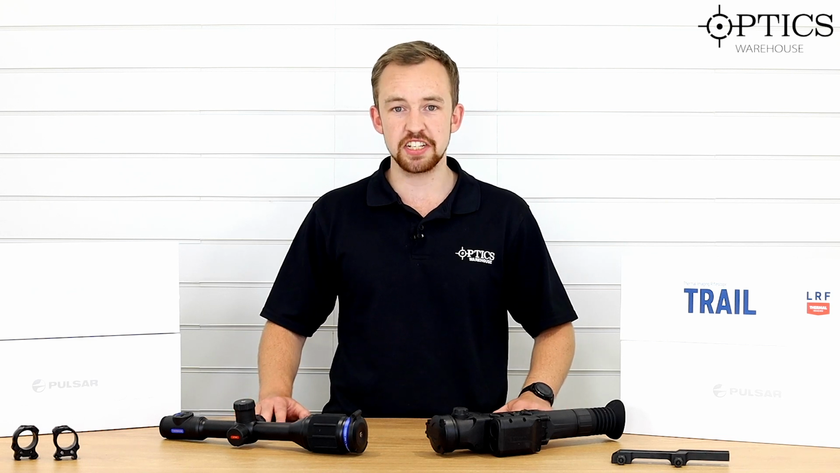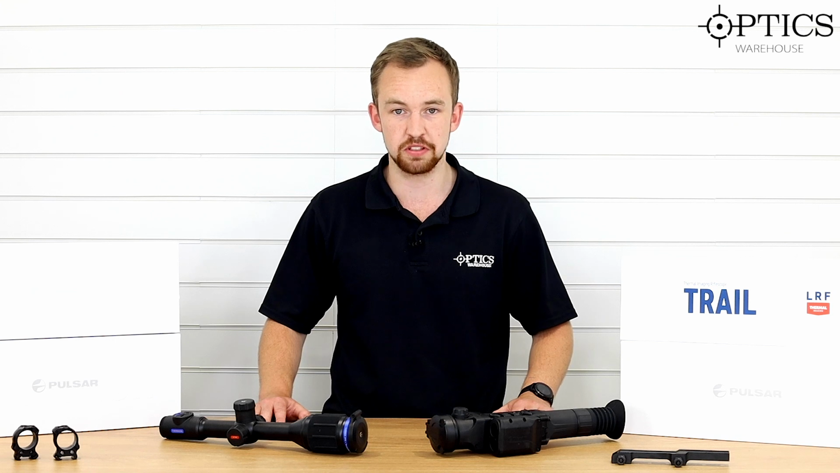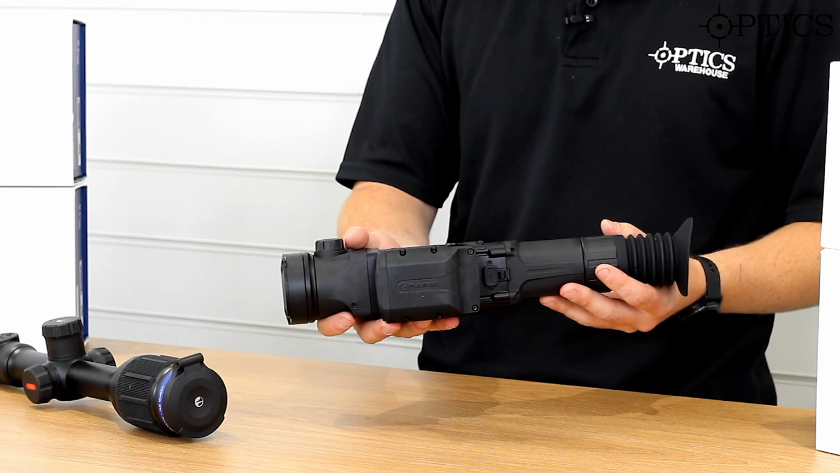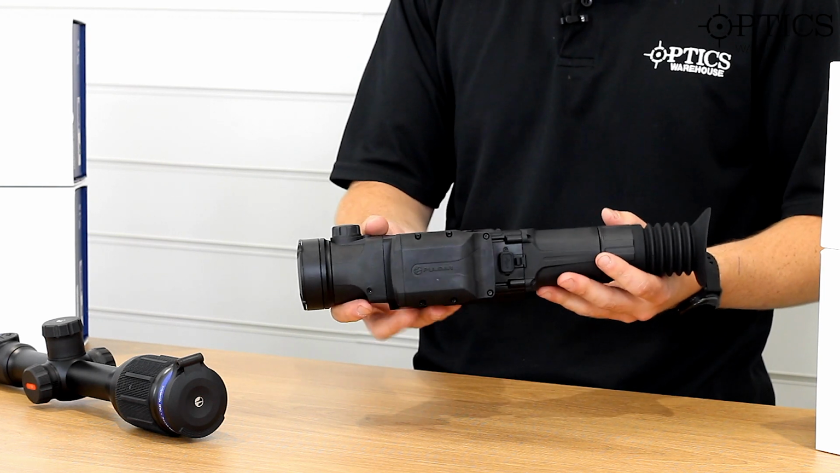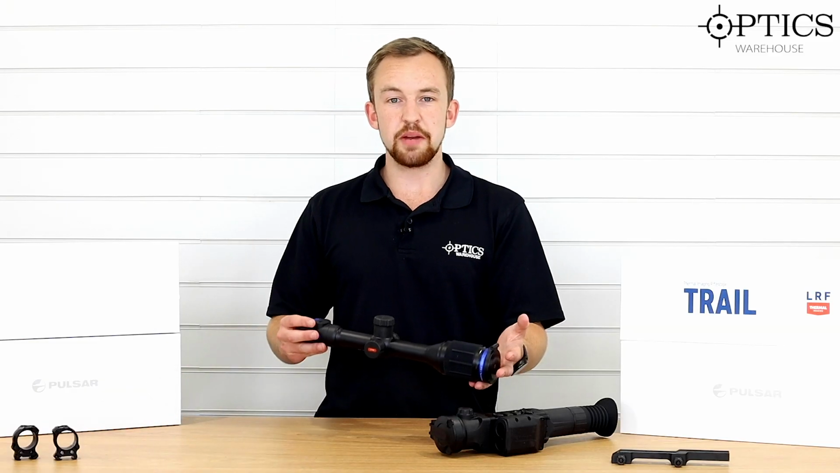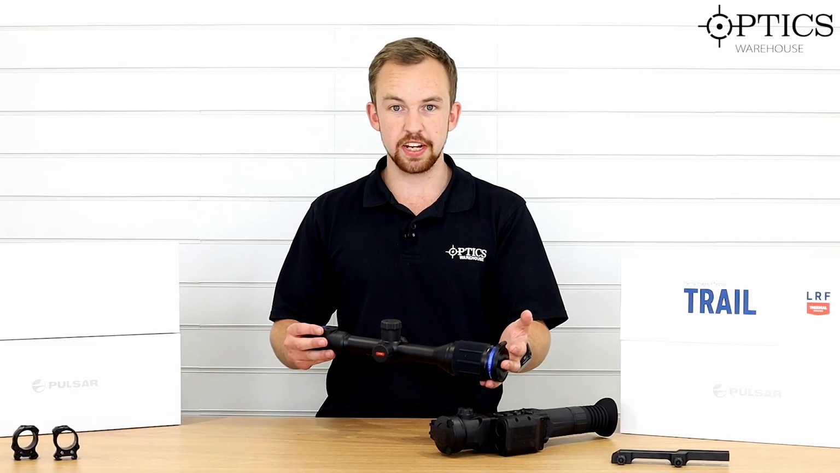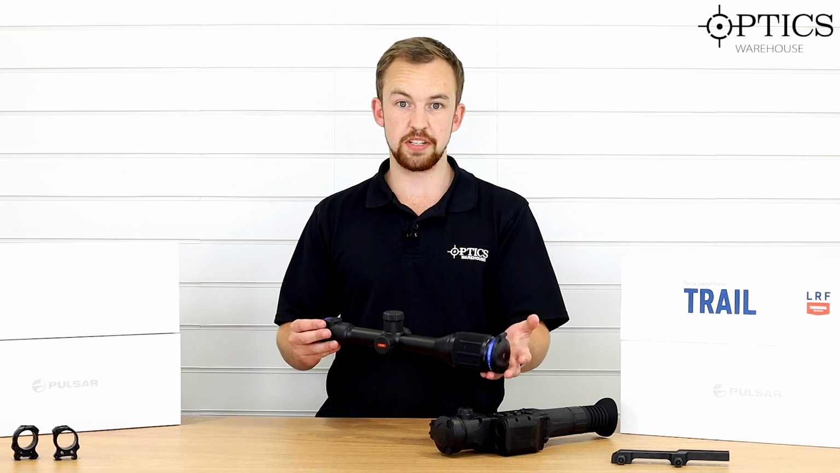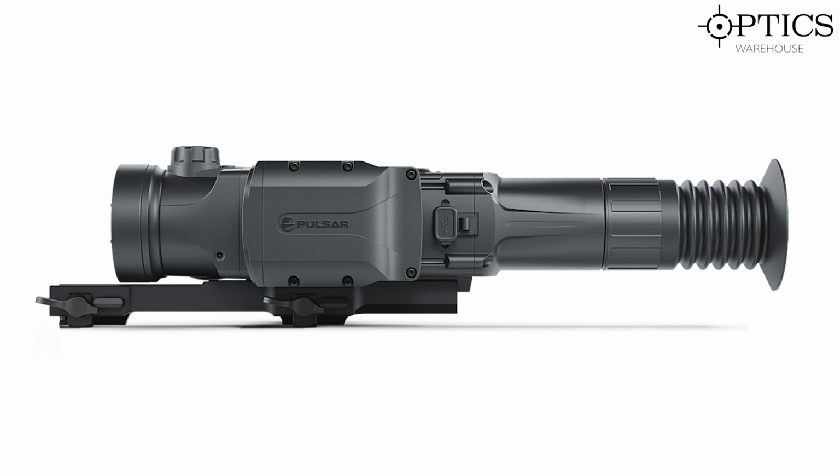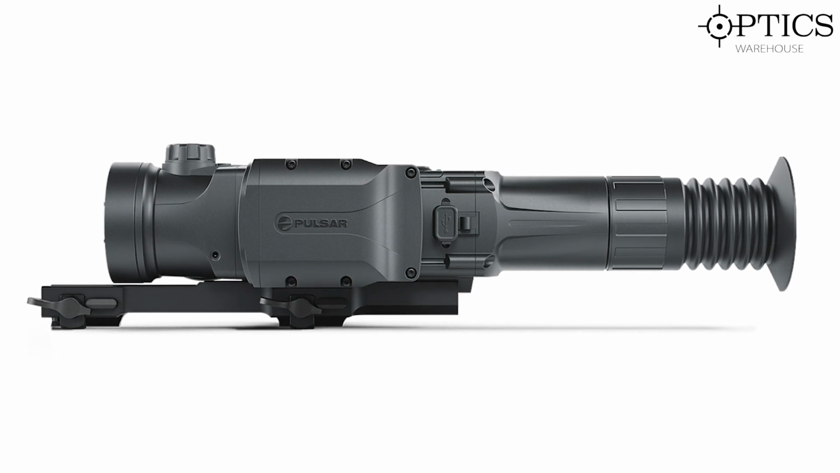We're going to be looking at the two flagship Pulsar thermal scope models and which is best for you. First we're going to have a look at the brand new Trail 2 LRF XP50. Then we're going to be looking at the Thermion XP50, the very unique thermal optic that's currently on the market. So first, the Trail 2 LRF XP50.